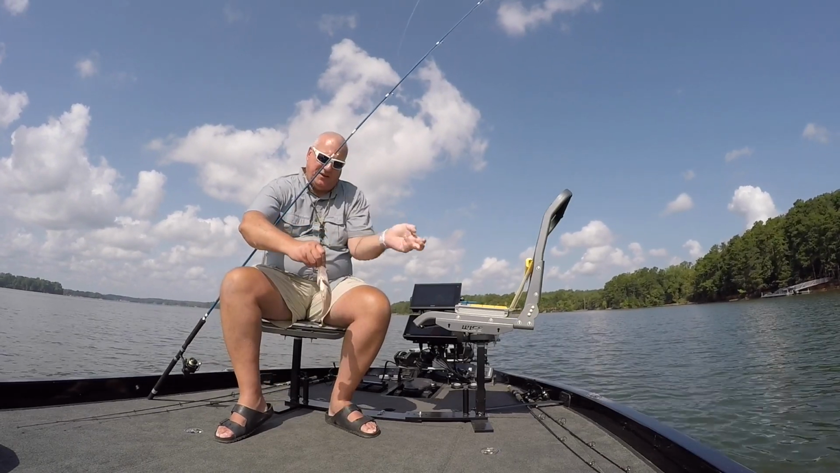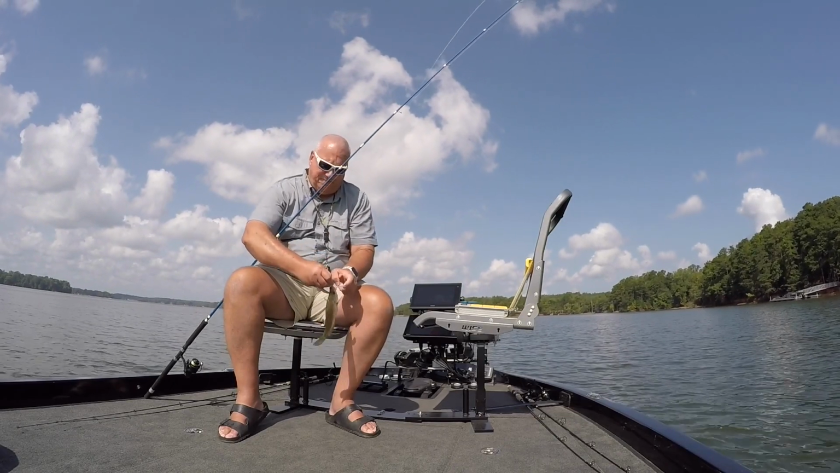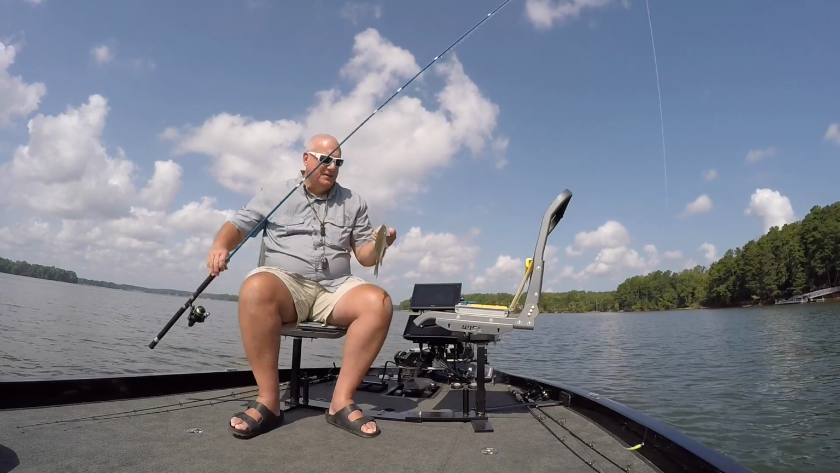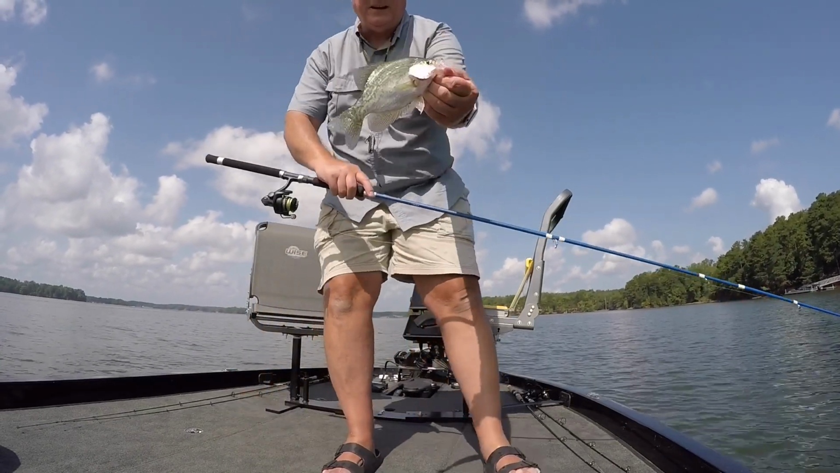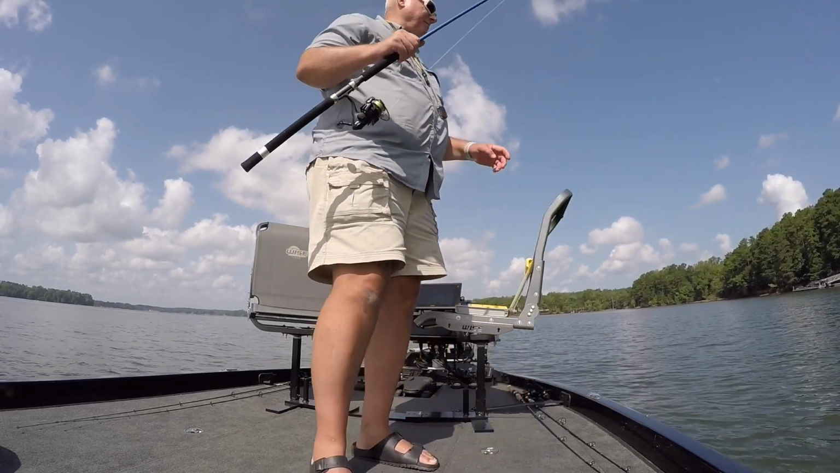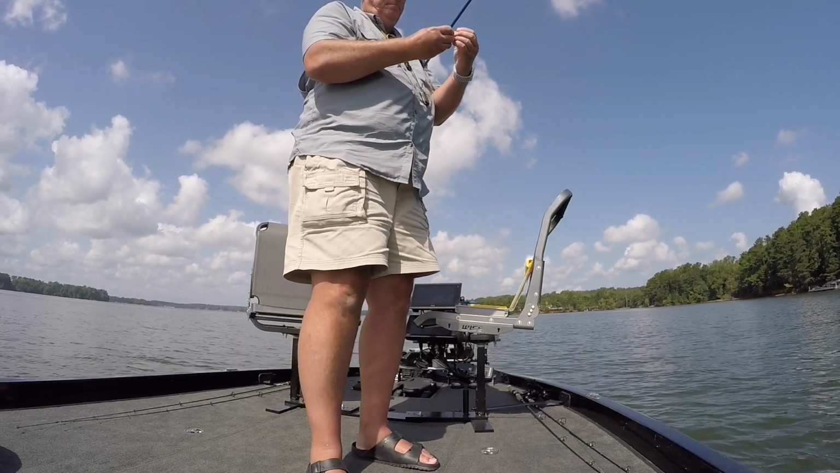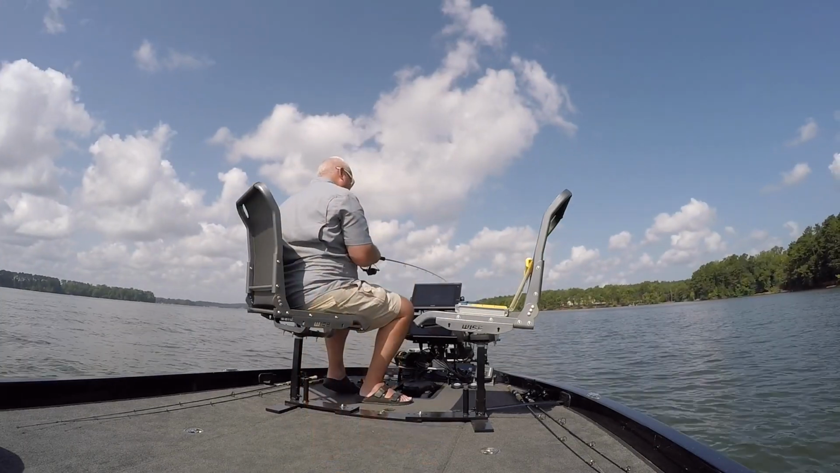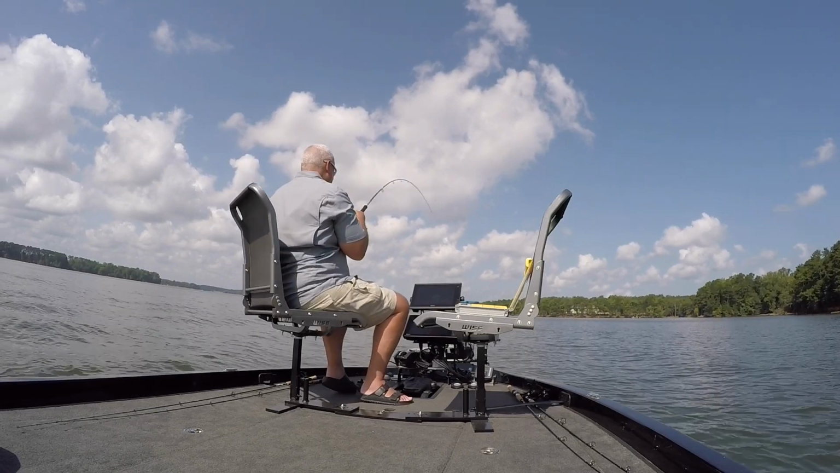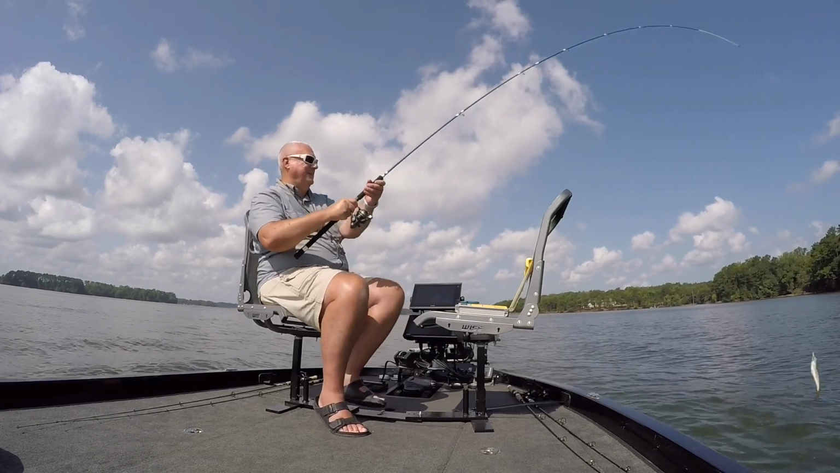Using my 10-foot Cumberland crappie rod. I go back and forth from 6-foot rods to 10-foot rod. All depends on how I feel that day. But I will say, this 10-foot rod is a nice one. All right. Another nice one.